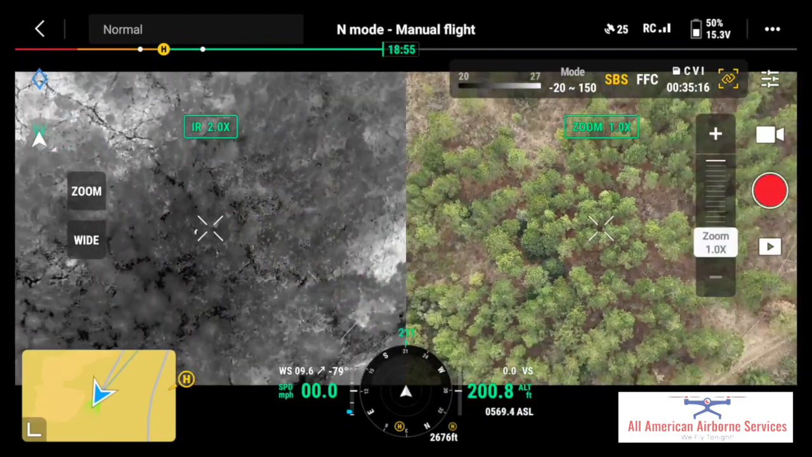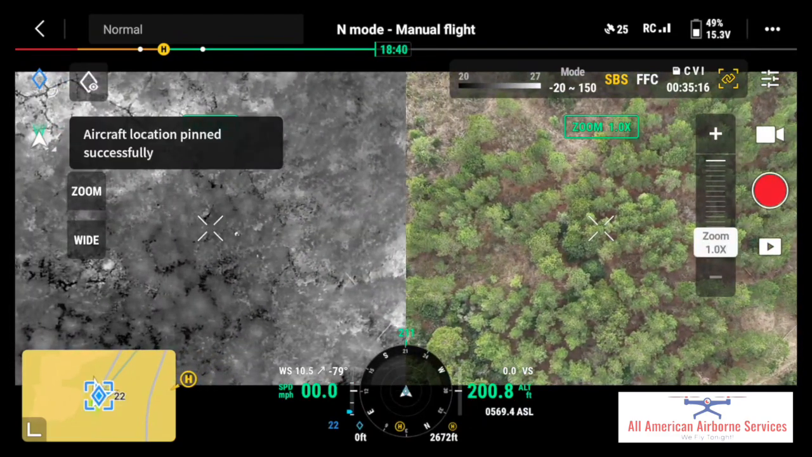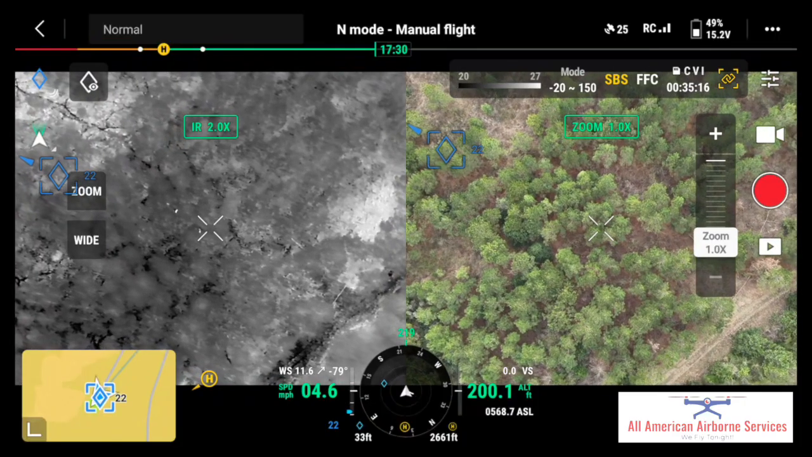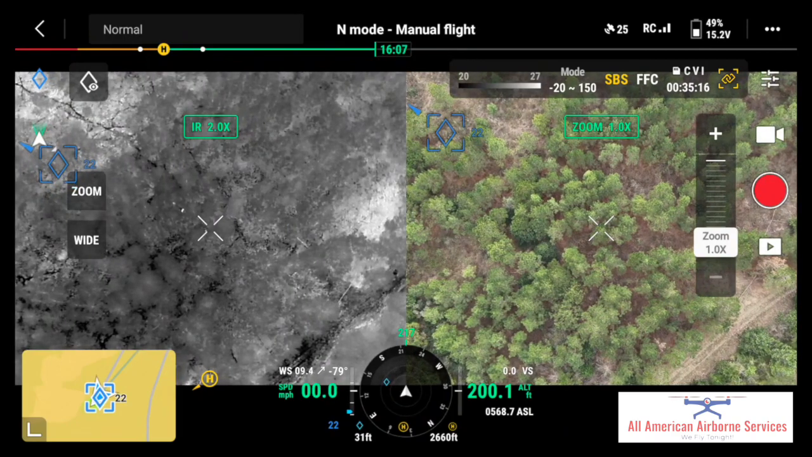So this is the first marker that I actually place on the screen here. And so let's check that out. So this is pin 22, and looks like there were those two doe laying there. Now let's call that 3 doe.